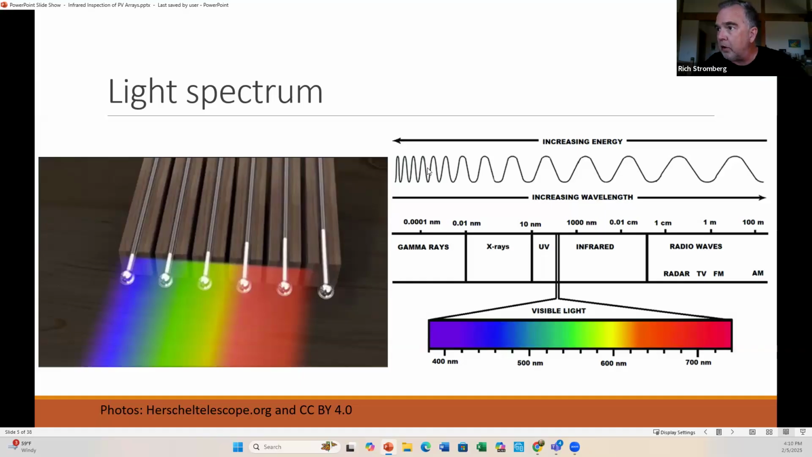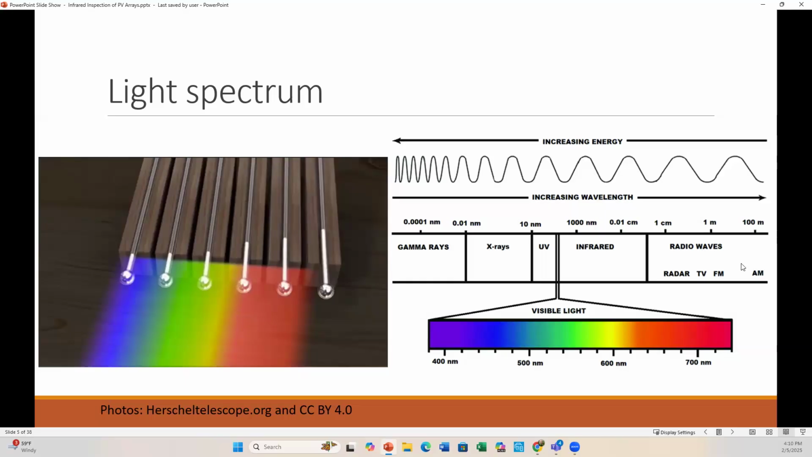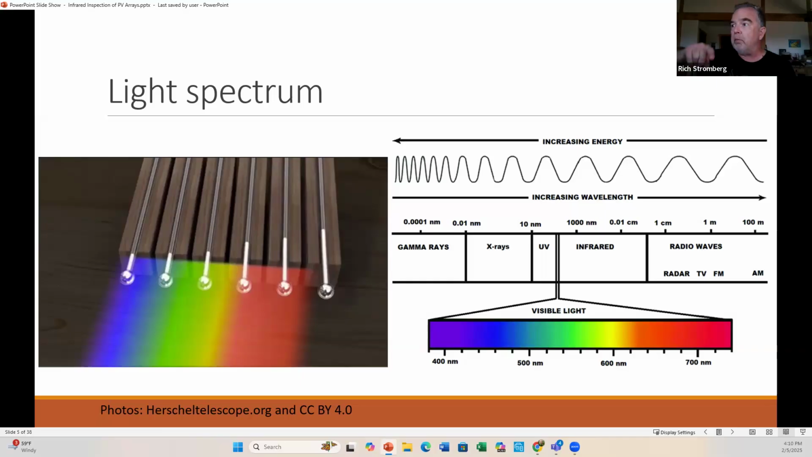So the wavelength is like the space between the peaks and the width there. So the higher energy has shorter wavelengths. Longer wavelengths get really long, like radio waves. Here's AM radio is 100 meters long from peak to valley back to peak. That's 100 meters. So really long wavelengths there. But some of the radio waves in the FM is down at 2 to 5 meters. TV is a little bit less than 1 meter. Radar starts getting lower down into the centimeter range.